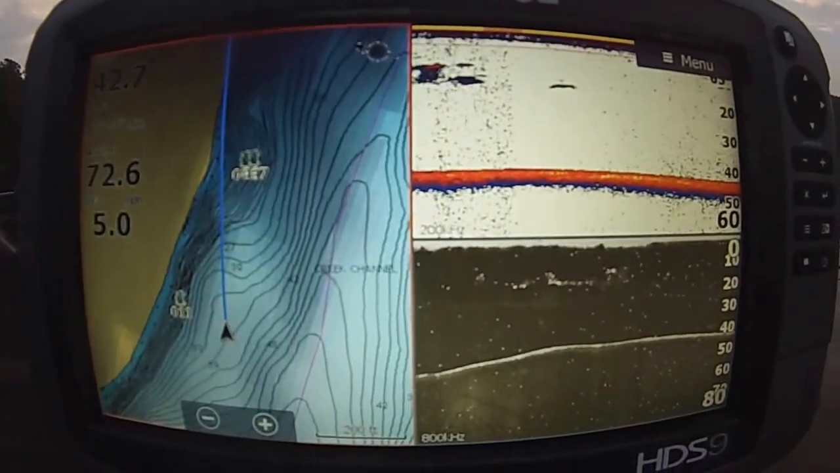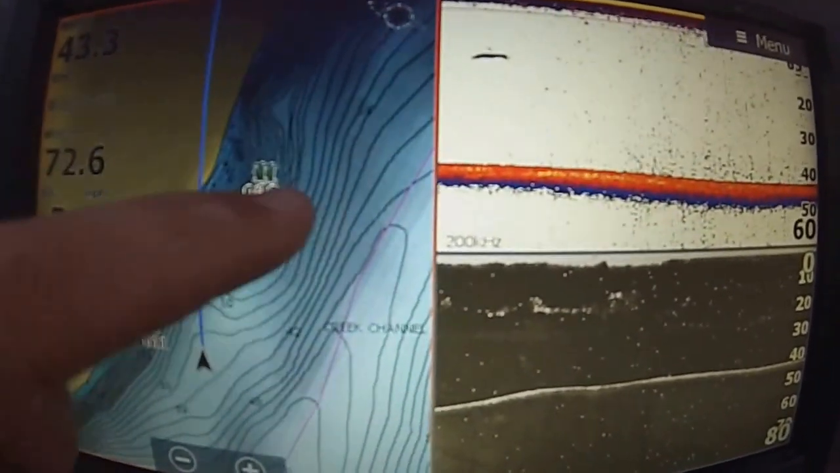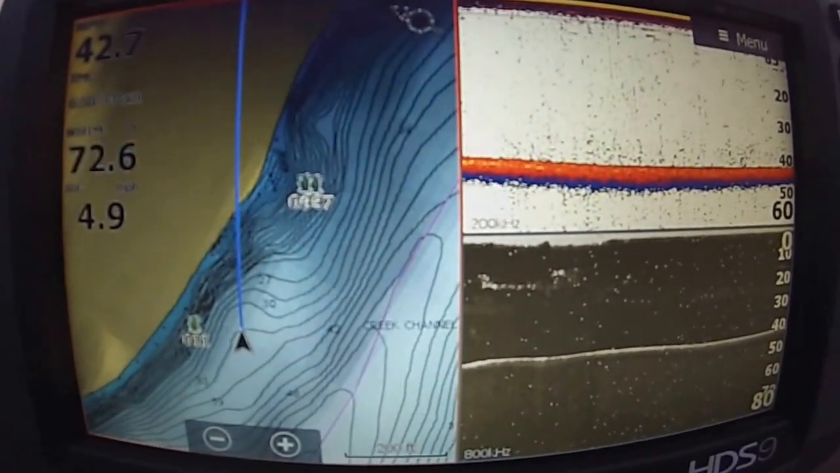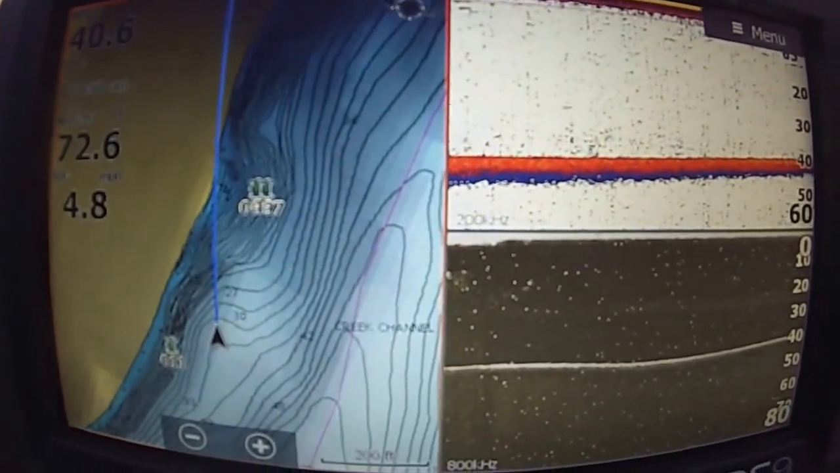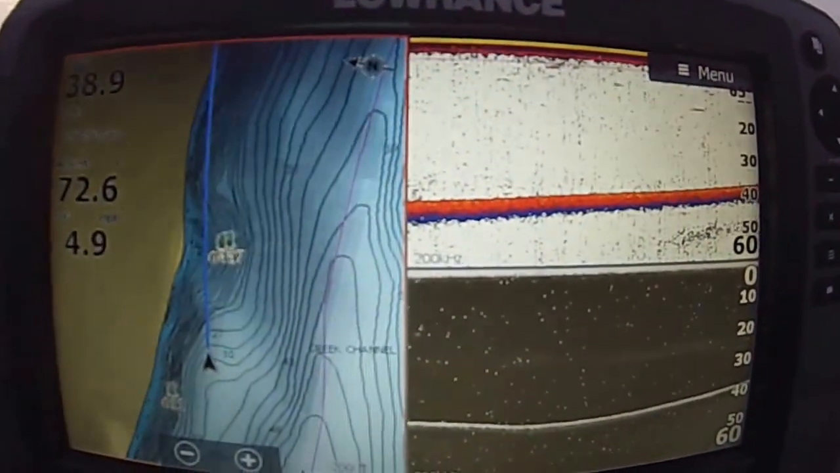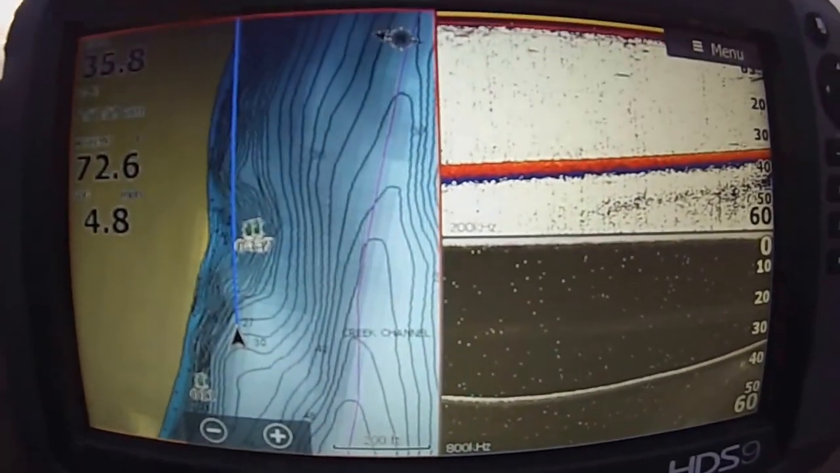Alright, I'm about to go over, you can see I've marked brush there and here. We're going to go over this brush pile. This is a man-made brush pile. Somebody dumped it out. Whenever I go over, it looks like it's cedars. But let's cruise over it so you can get a real good idea what bass look like in brush piles, if there are bass in there.